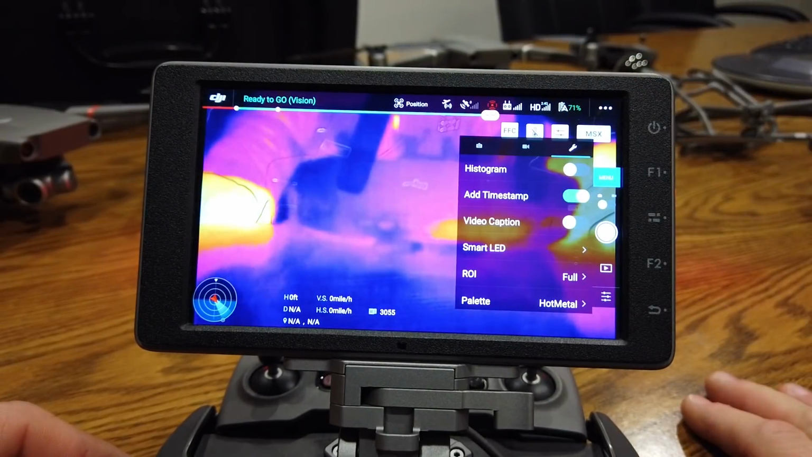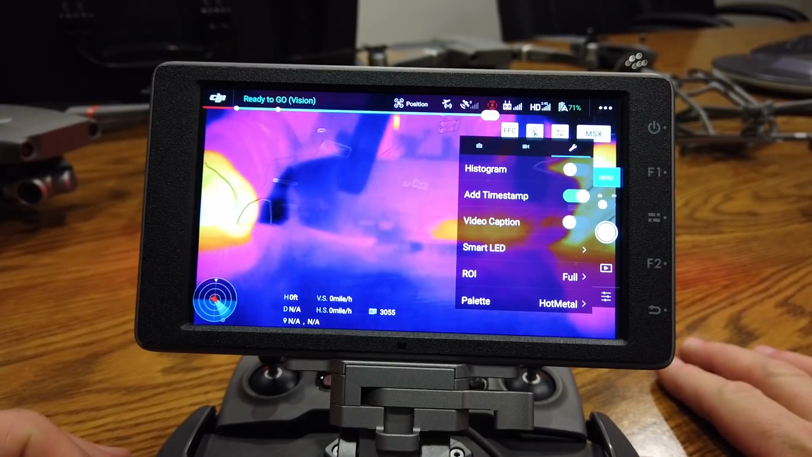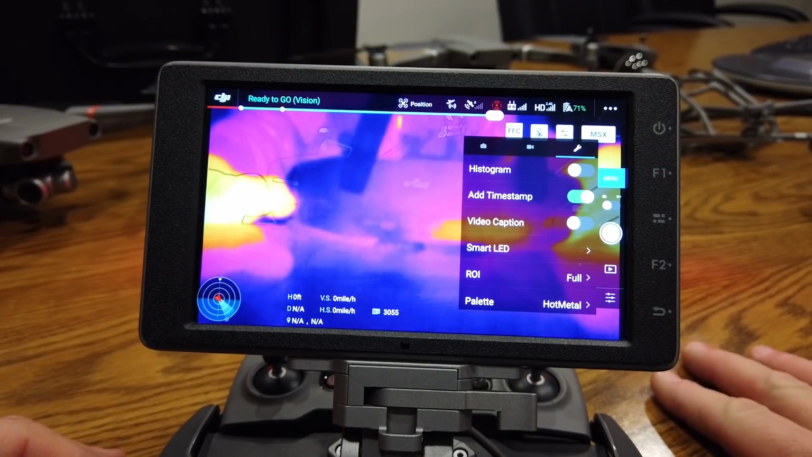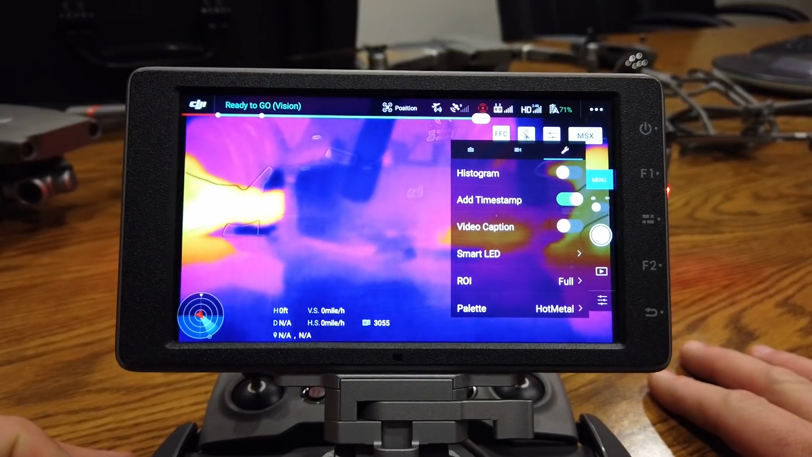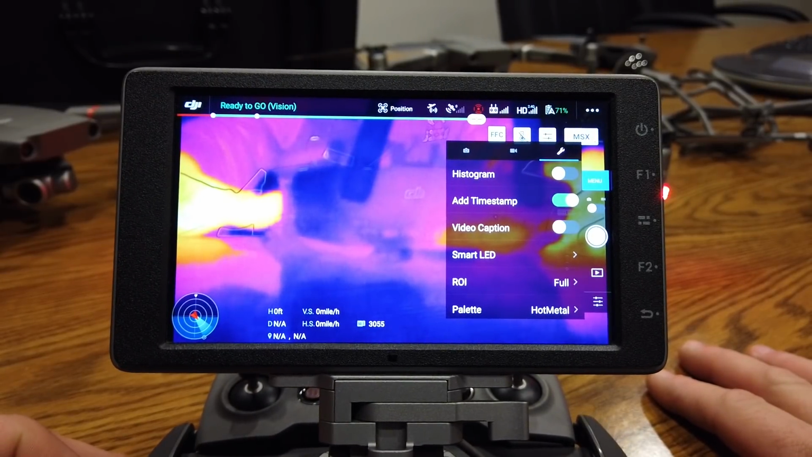Okay, let's go over into some of the thermal settings. You have your histogram, timestamp. I want to kind of stop and pause on timestamp. That's actually a really cool, awesome feature that they added. What it does is, if you have that turned on, it will put not just a timestamp, but a date, time, and GPS location, not in your metadata, but actually superimposed, if you will, on every one of your images and videos.